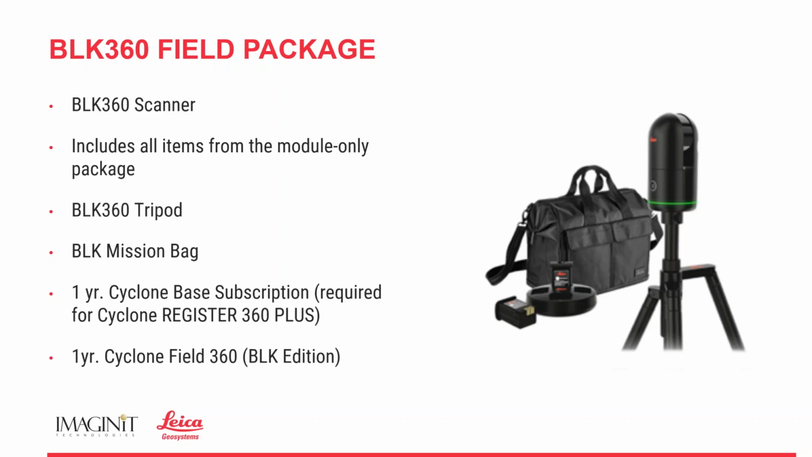So we can actually see that data go together, and then we know, hey, look, do we need more scan data? Do we need to get an extra scan in somewhere? Did we miss data? Or simply, is everything going together well? We can see all of that in the Field 360 application. So huge benefit to have Field 360.